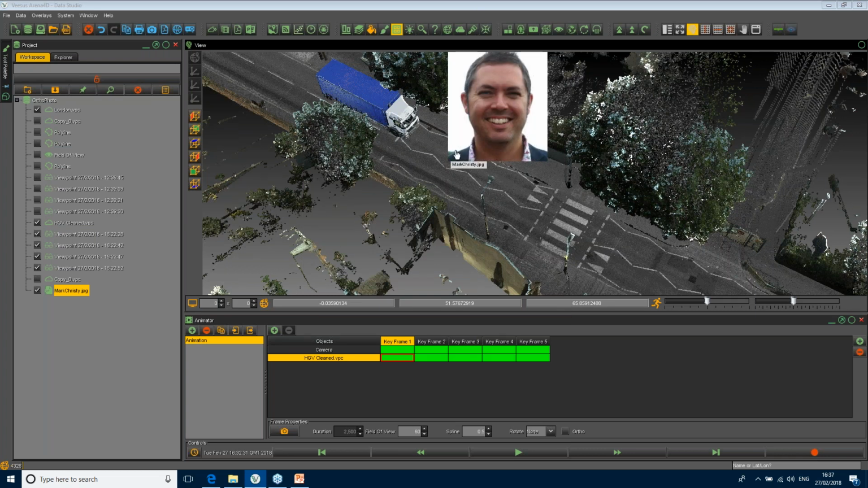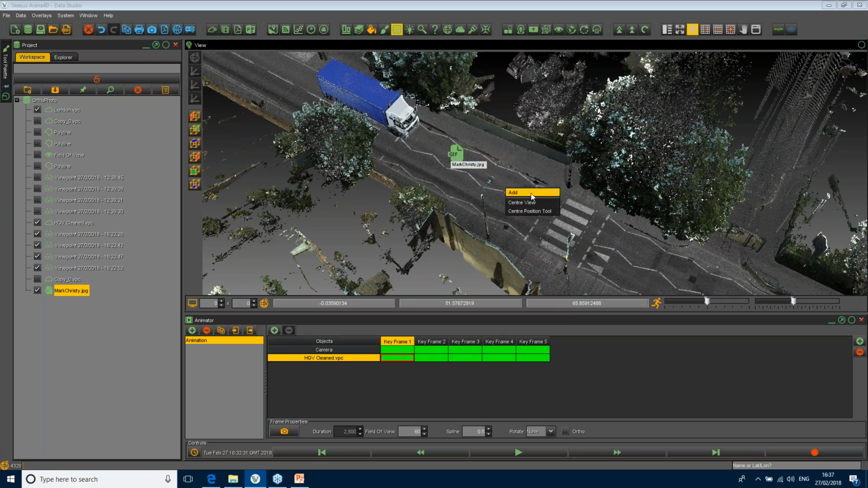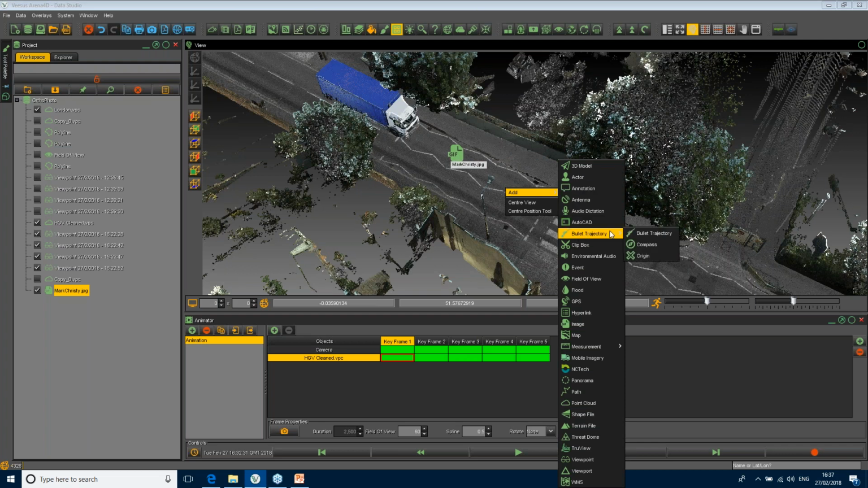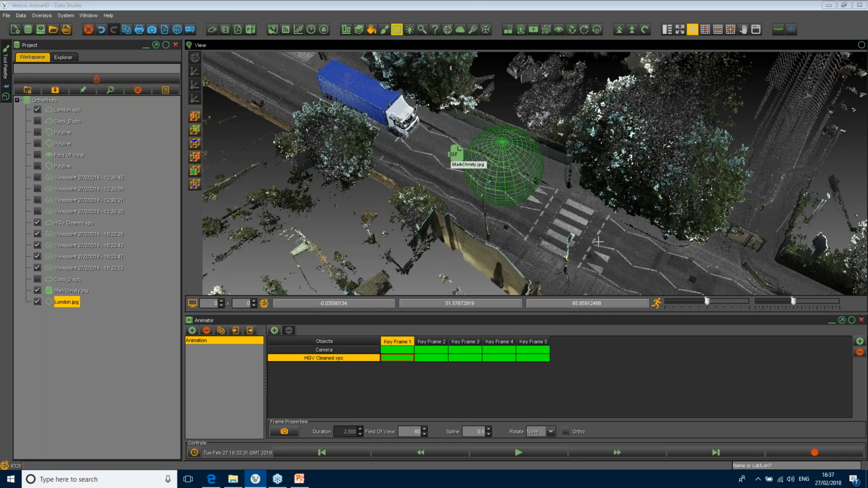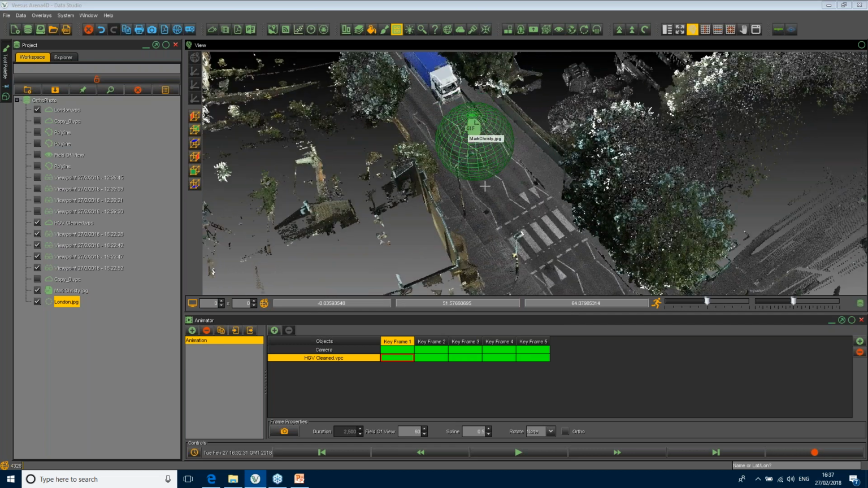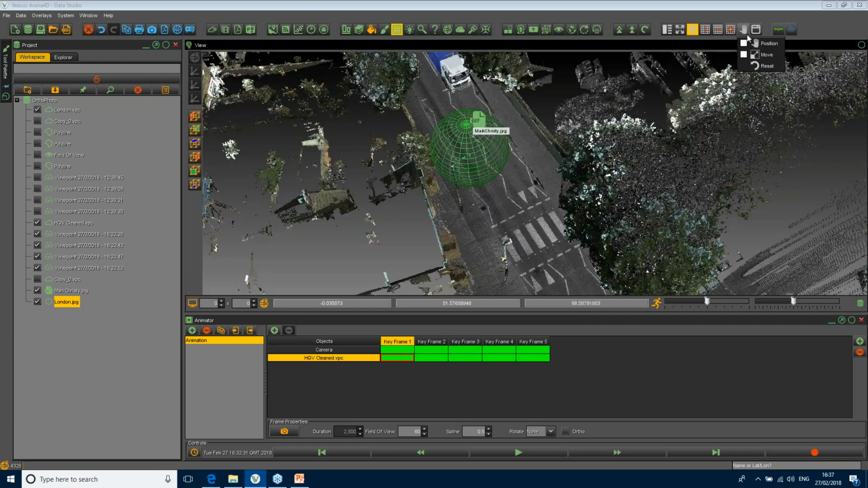There you go. So there's an image in there. Let's add in something else. There's so many things you can add in here: bullet trajectories, compasses, clip boxes, GPS data, tracking data. But panoramics are very useful. That one. Okay, so there's a panorama in there. I clicked on the top of the lamppost by the looks of things, but you can move that in the same way as I moved the truck. So you can move that around and do what you like. If it was georeferenced, it'll be in the right place.